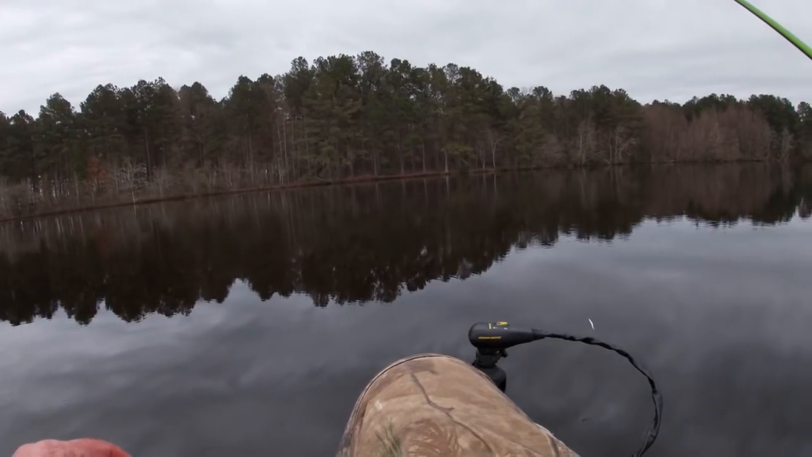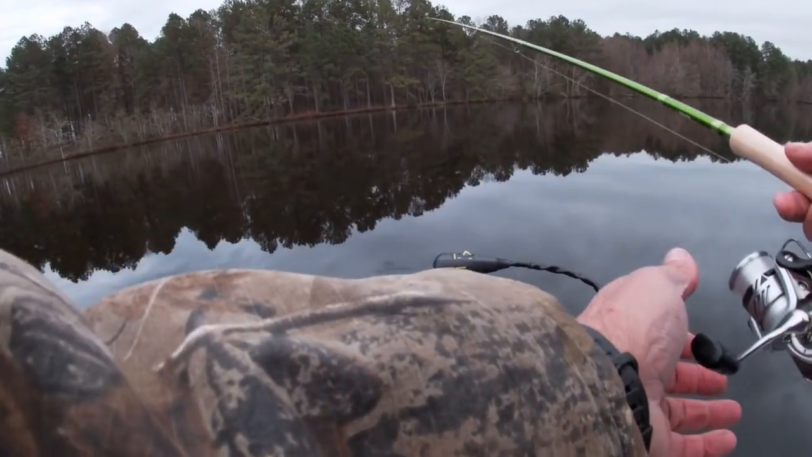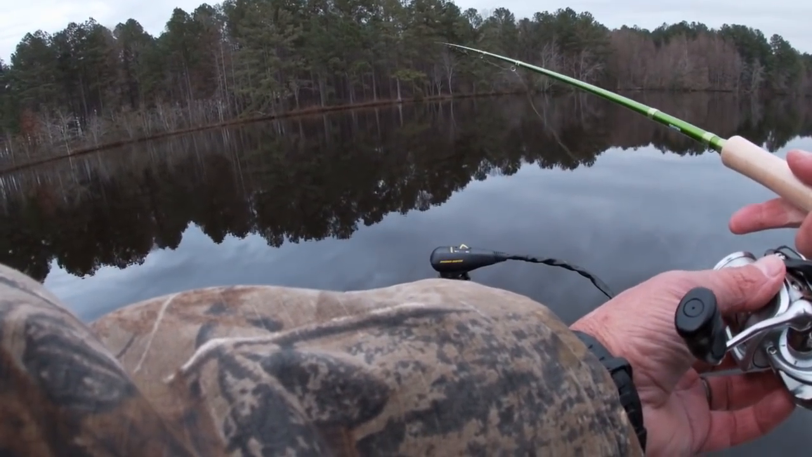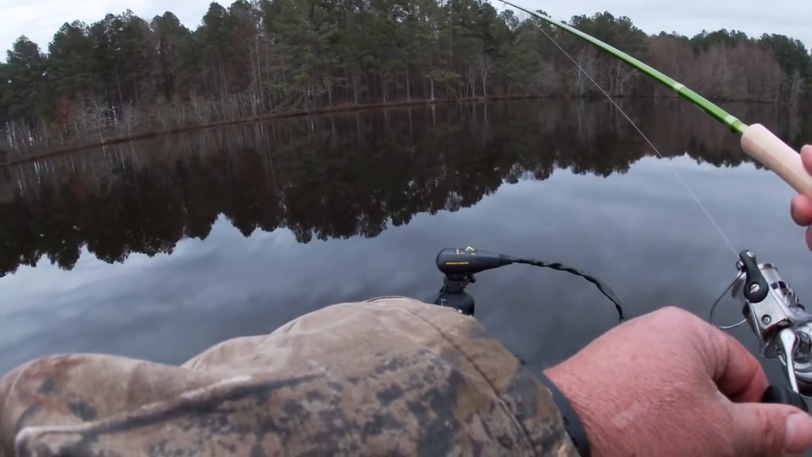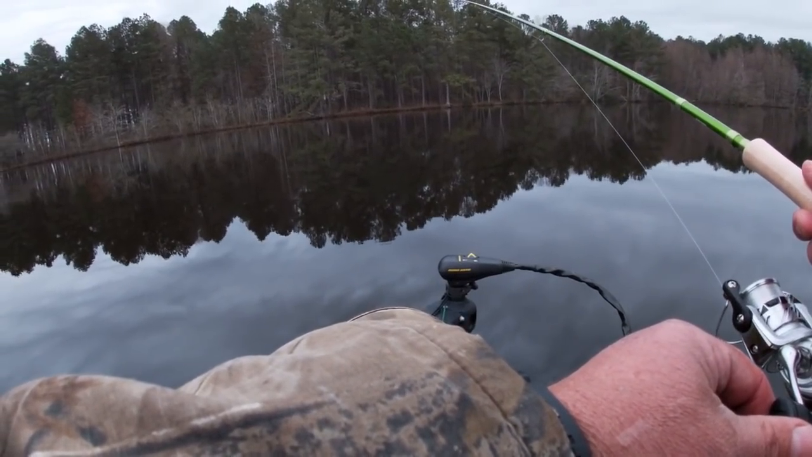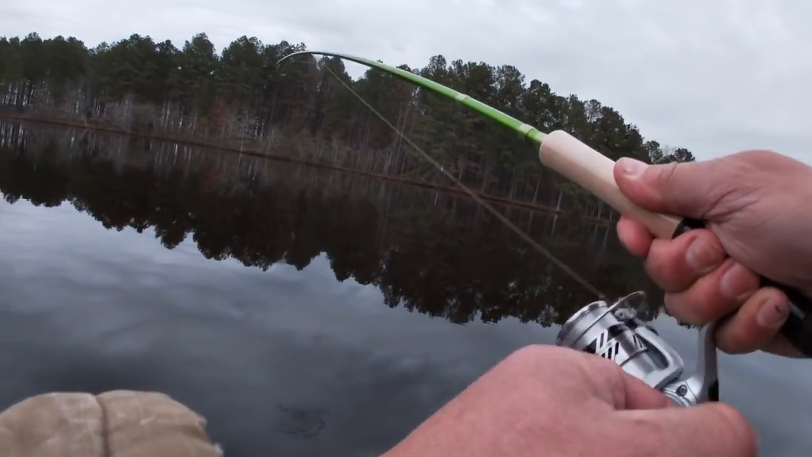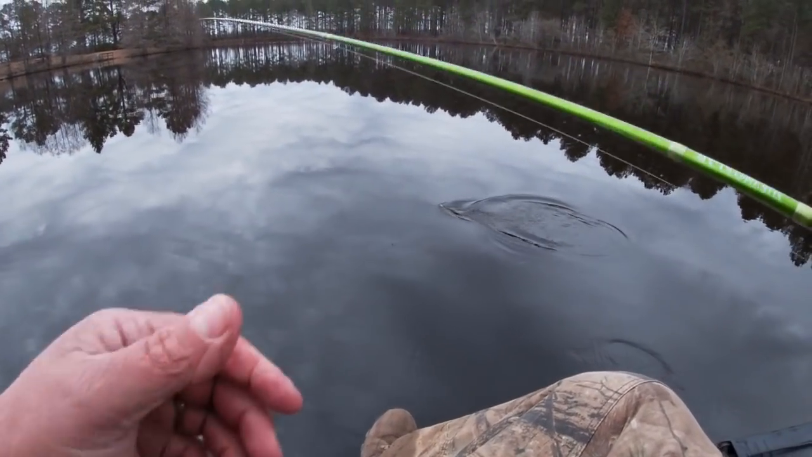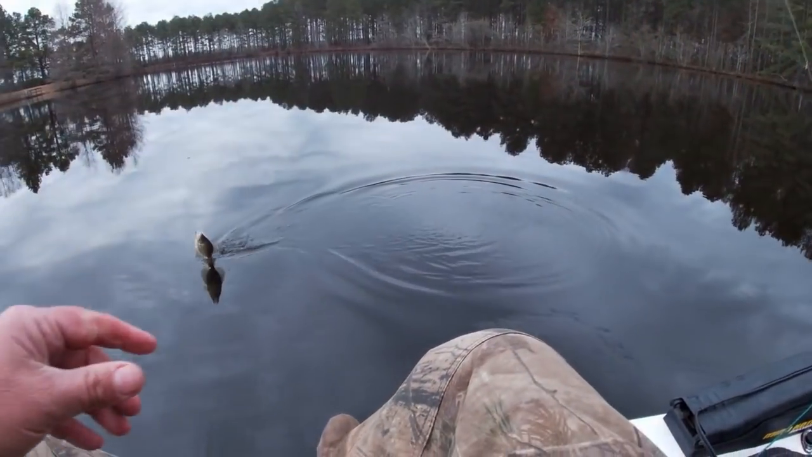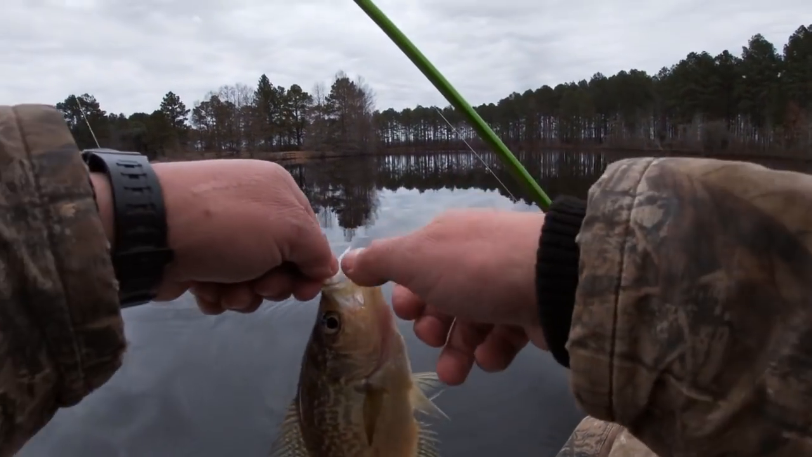Look around and see if we can find us another one. We're gonna snipe one right here in front of us. He's out here about 10 foot. We want to be just above him. See if we can entice him to bite. Boom, there he is right there. I gave that jig just a little click, just a little twitch, and boom, he came right up there and bit. Boom.